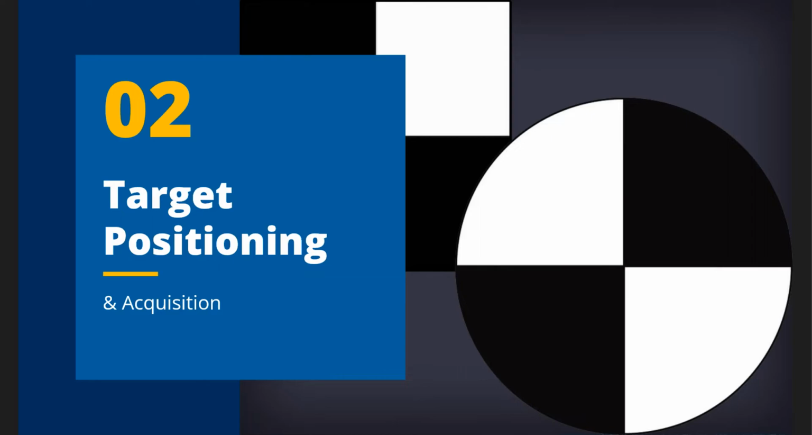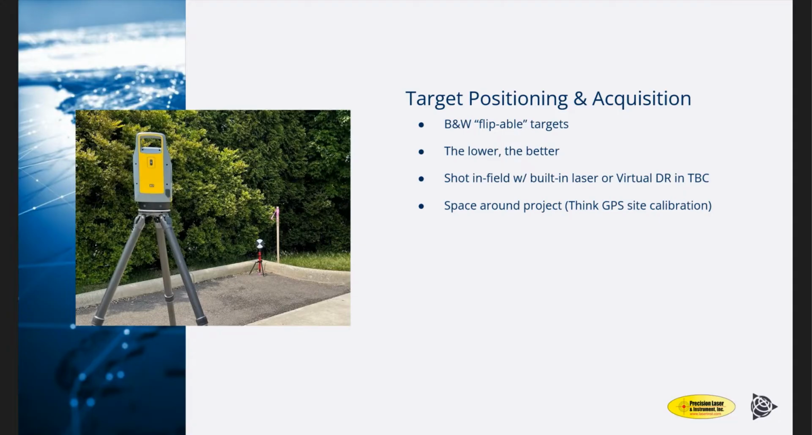So for your target positioning and acquisition, Perspective, rather the X7, has the ability to use a laser pointer and scan in targets. In this particular image, I was using the black and white flippable target that Trimble has. Most recently, I was experimenting with using floor tiles for my UAV and shooting those in as well. Either one works incredibly well, but naturally, like with any other sort of target, the lower you have it, the more accurate you're going to end up being, making sure that it's properly leveled.